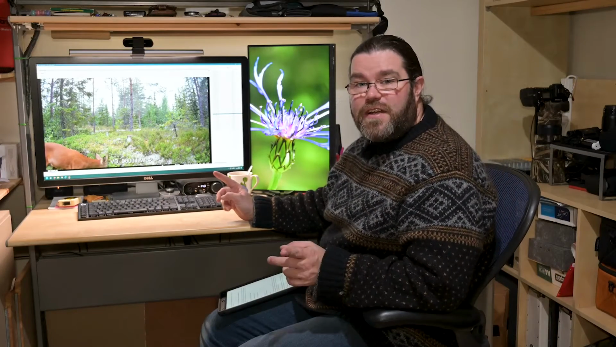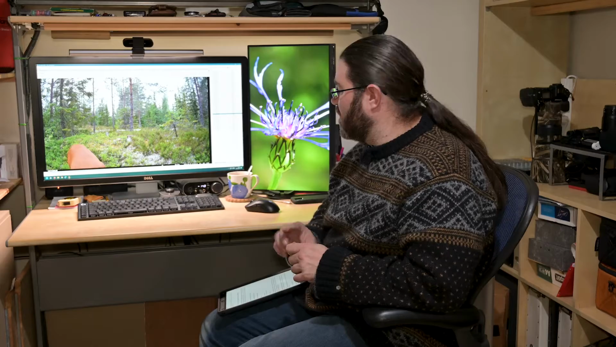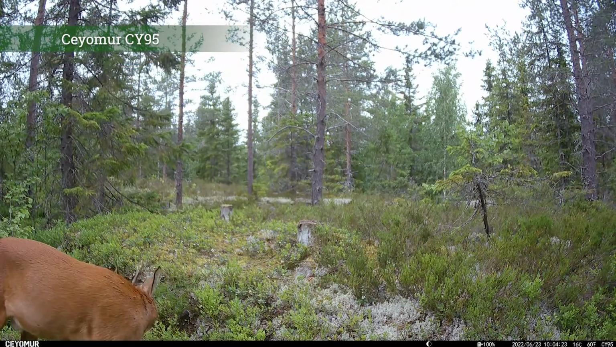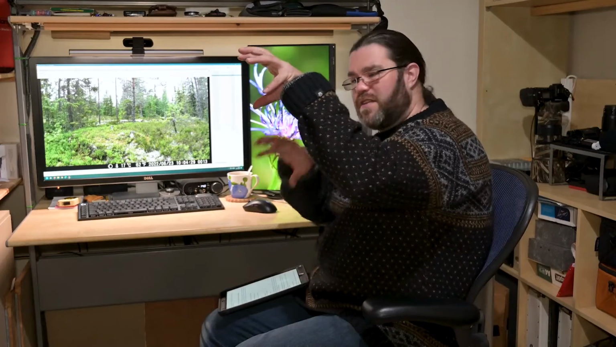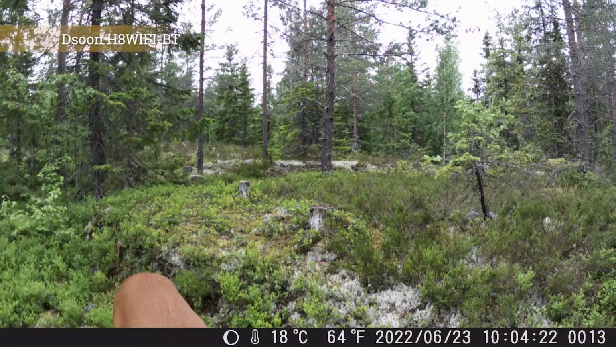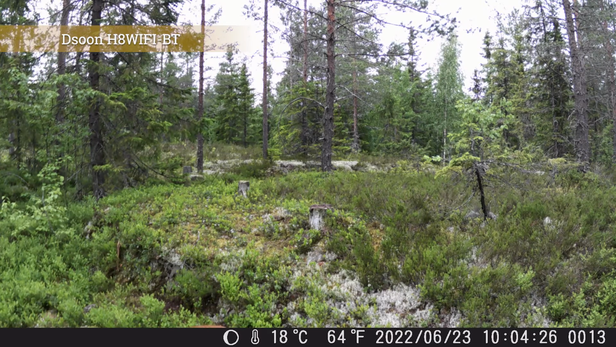Okay, so the next trigger on both cameras is this deer. I'm not sure if it's a roe or whitetail. I don't get a decent view of its backside. It's quite small though, and that points out something, which is that because the Dsoon camera is physically above the Ceyomur camera, the Ceyomur gets a better view of that deer, because it's a small deer, than the Dsoon does, because the deer is really low down.